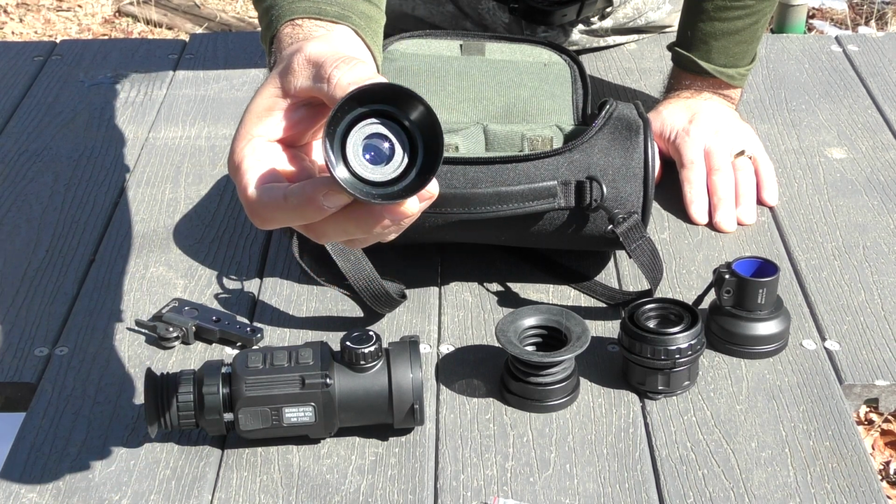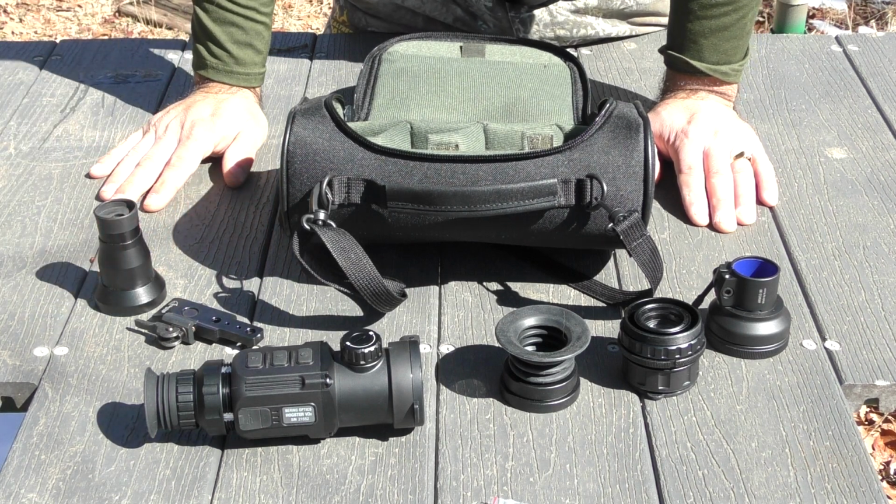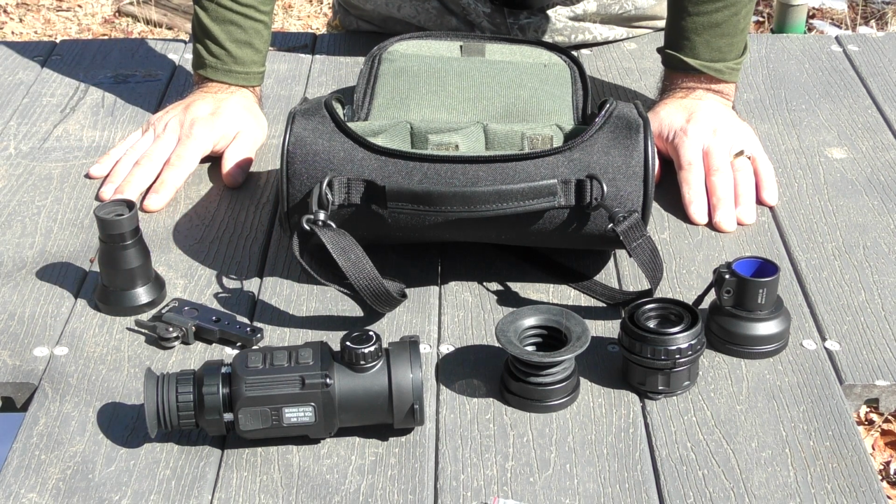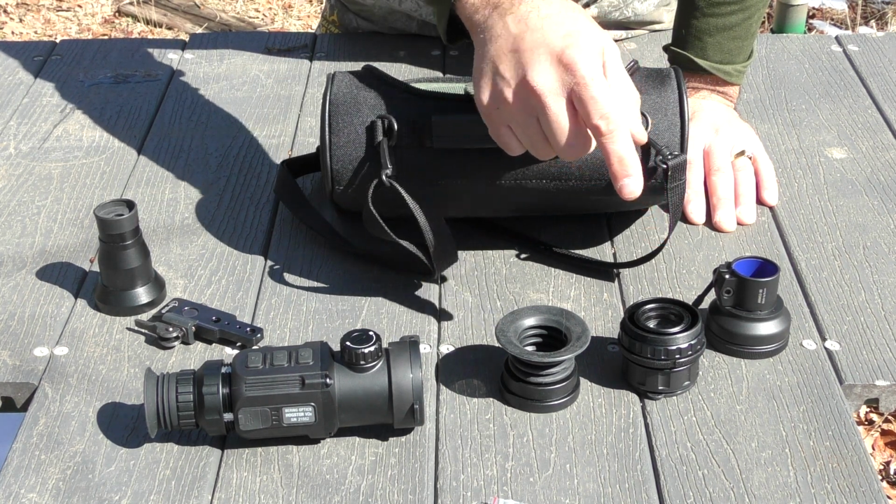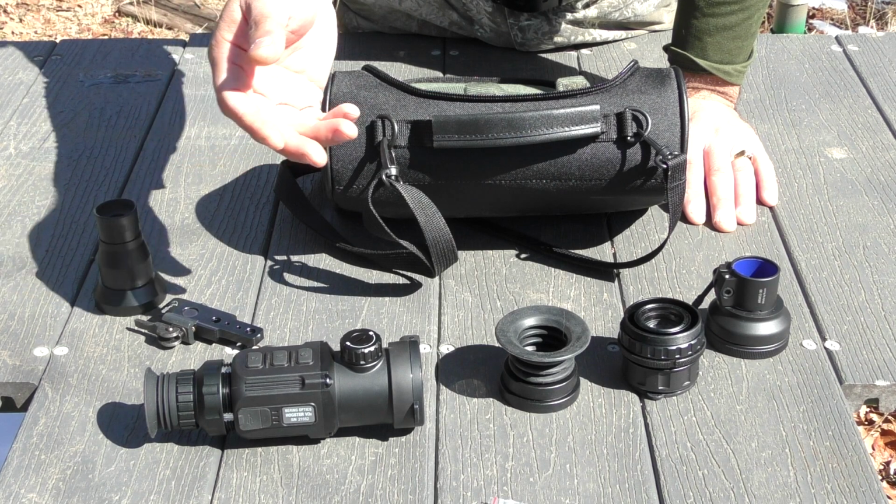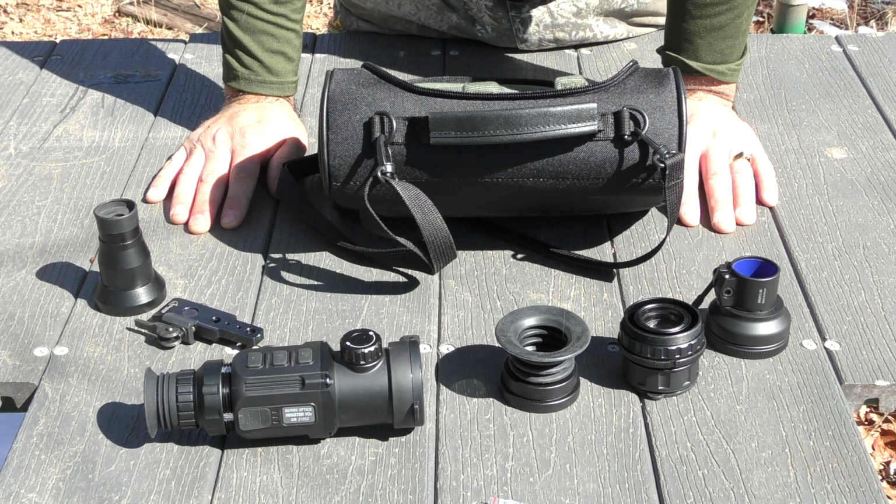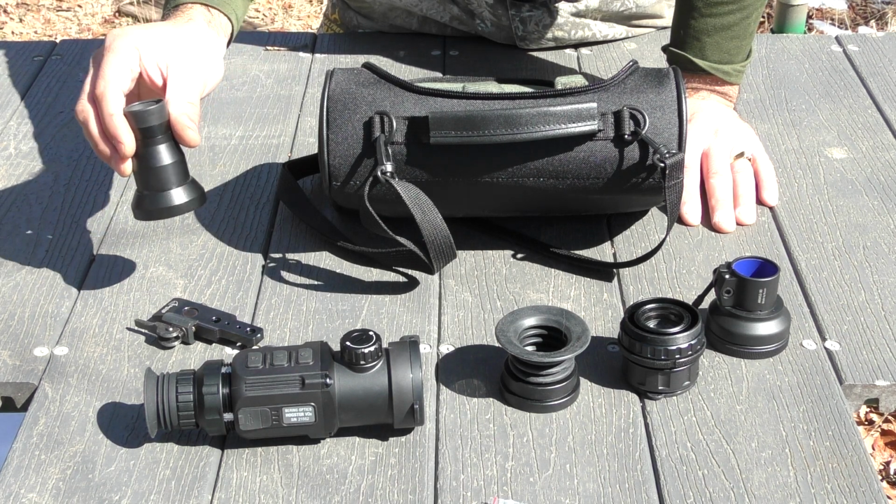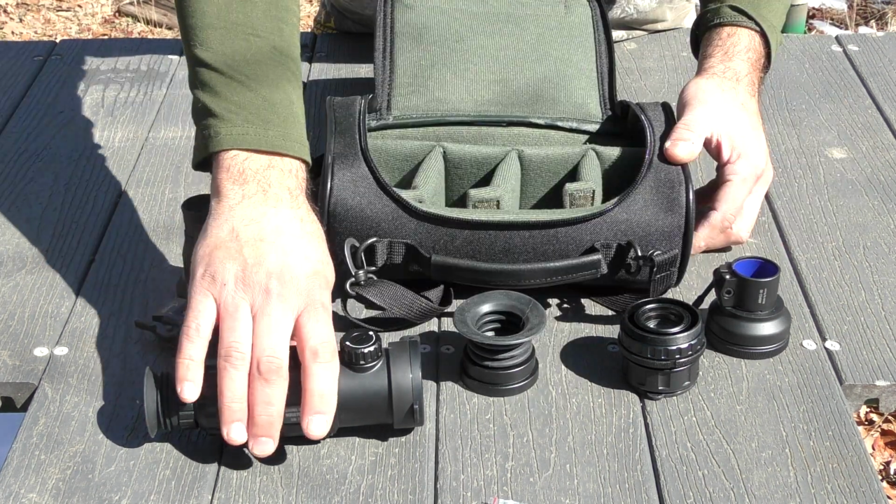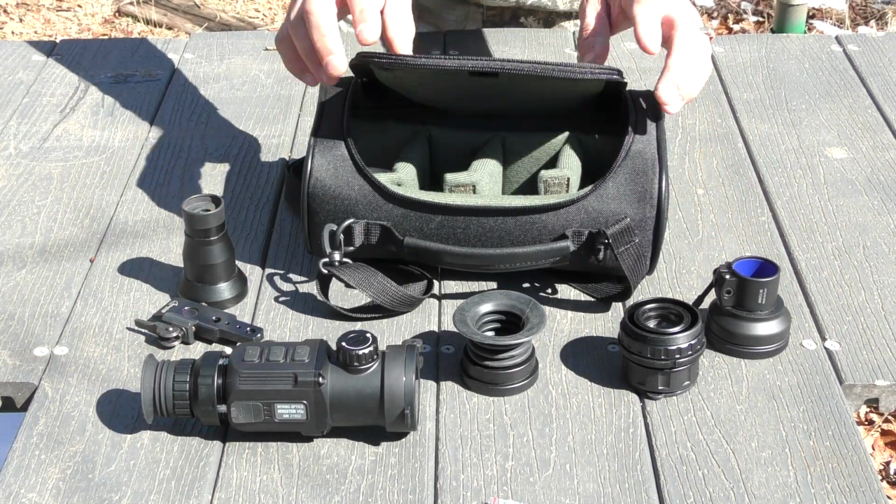But you're basically able to take the clip-on device off the gun, and rather than change a heavy part, you simply get that light suppressor off, or if you're not using a light suppressor, then you just screw the magnifier right onto the back of the parts that are equipped for the clip-on mode. So it makes it easier to get to a magnified view as opposed to the one I have on the back of the scope here. All right, so that's the kit in general.